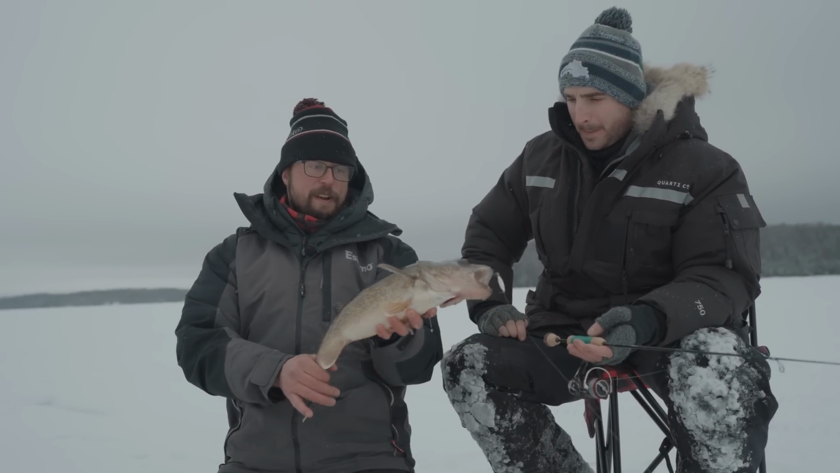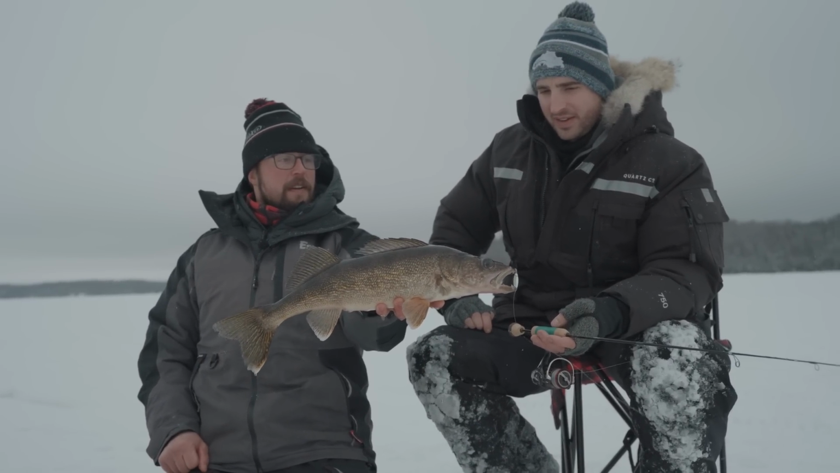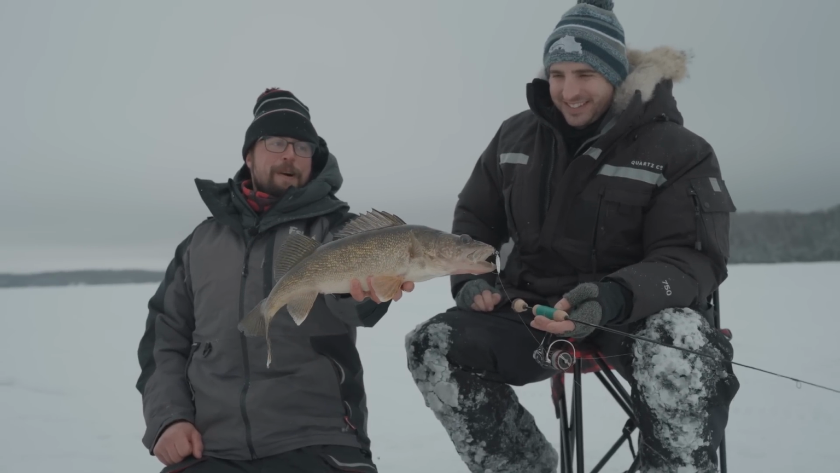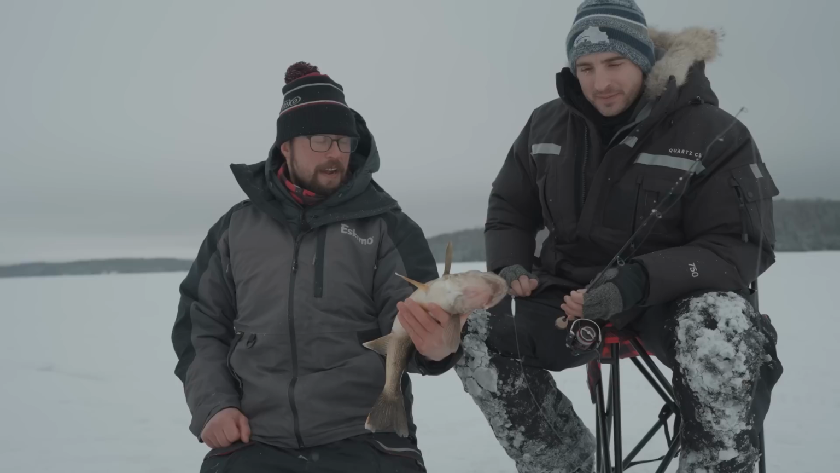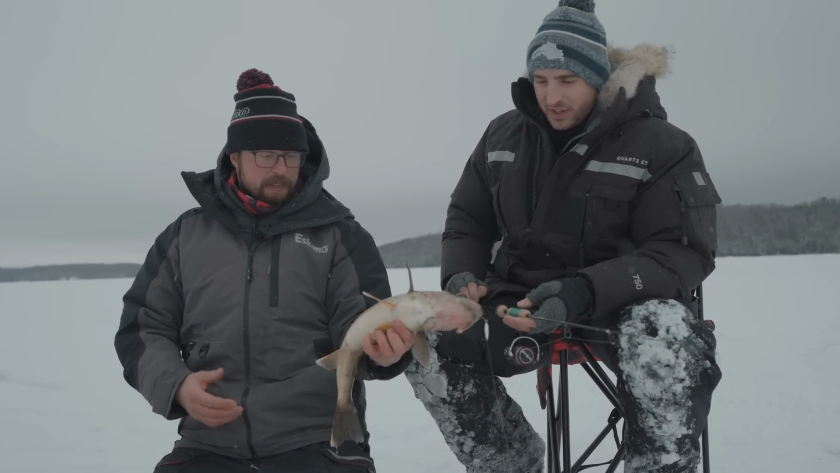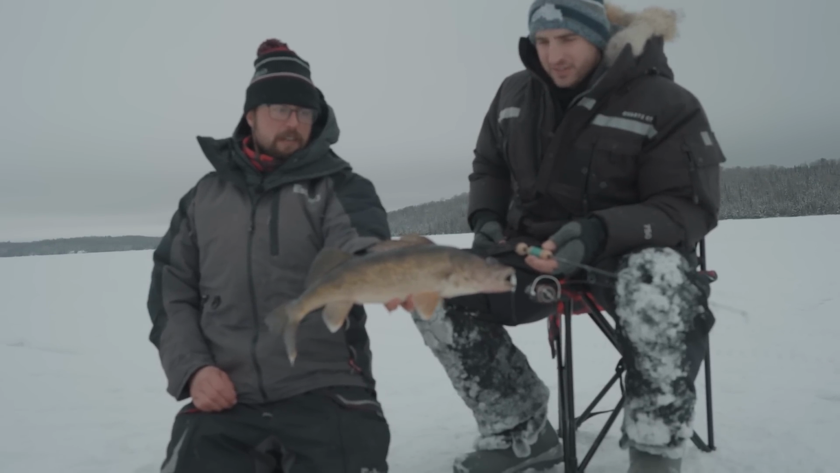Big walleyes out here in early January. First ice walleyes. Man, first ice in January. I know, it sounds so weird to say. Big walleyes. What a day we're having. That's another awesome fish. Your average size up here is just remarkable. Yeah, this lake is pretty rewarding. I mean, to catch these through the ice, those are really special fish. It's a lot of fun.